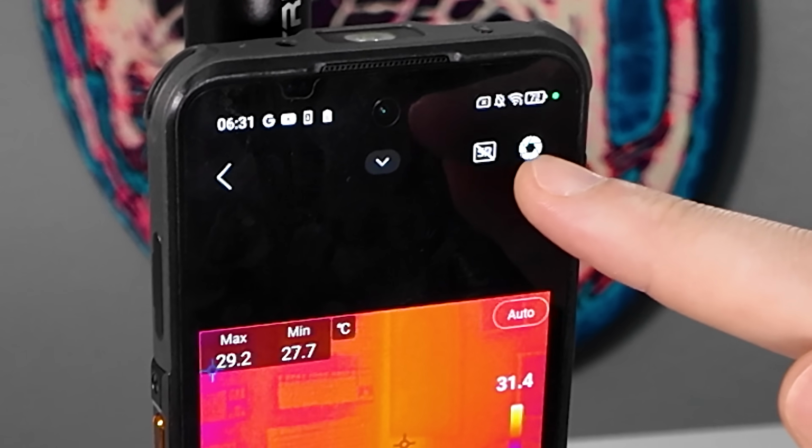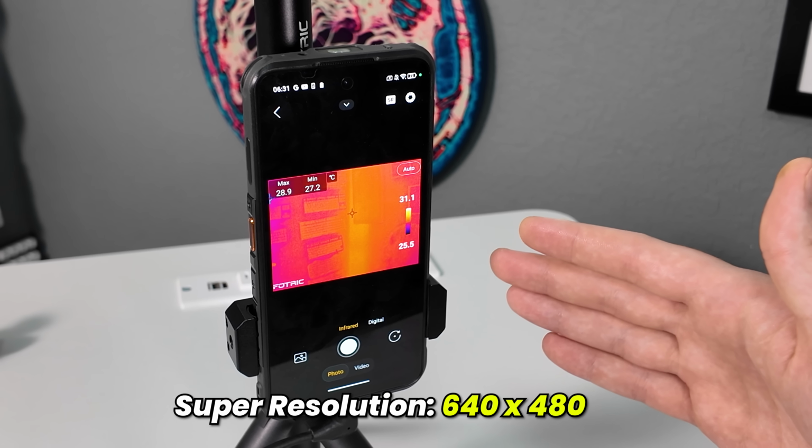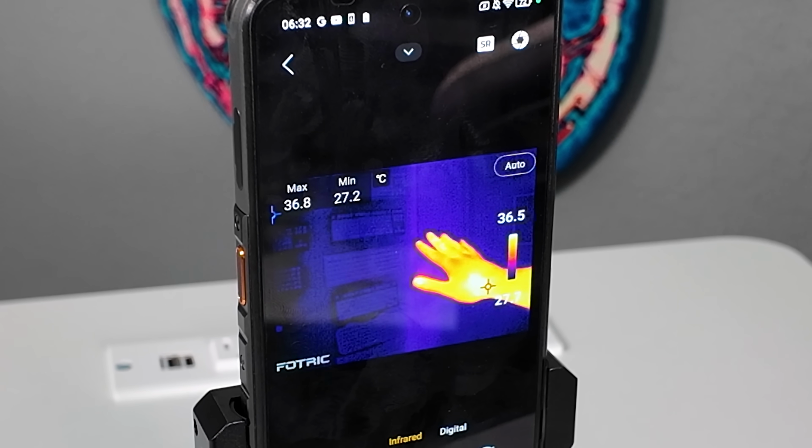And there's also a super resolution mode up here. So in super resolution mode, this is 640 by 480, so I think it helps overall clean look. So we have our little tripod here, and we're on the go, connected with our phone and everything. Mobile accessory. She's good. But it also comes with a magnetic attachment. This would be really cool for finding leaks at a plant, or you work on cars. You're trying to find an exhaust leak or a radiator leak or something. This is actually a really handy tool.